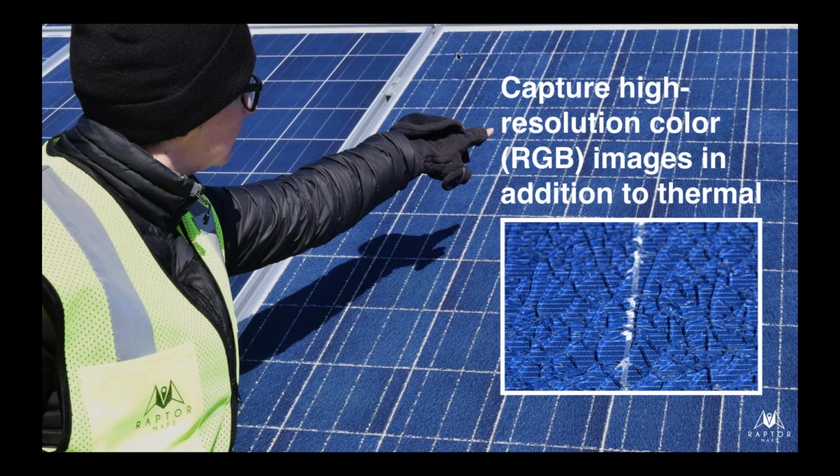So the other reason you want to collect that RGB imagery is what John was talking about earlier: a lot of times these are very new sites and you may not have satellite imagery, and you can very quickly and easily collect an RGB ortho mosaic, so the images that you need to make an ortho, and that'll create a really, really nice base map that we're going to be able to use.